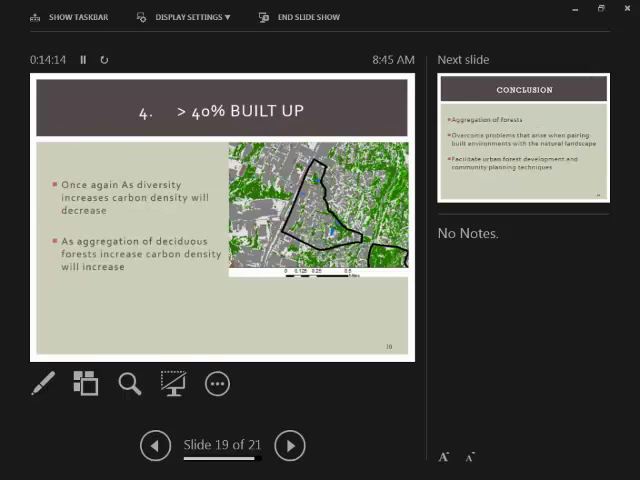And then in our fourth and final category of neighborhoods, representing the most developed neighborhoods of Charlotte, these neighborhoods were classified by mostly mixed-use residential with a lot of apartments and townhomes. And once again, within this model, we find as the diversity increases within these neighborhoods, the carbon density will likely decrease. And also similar to some of the previous models, as the aggregation of forests within the neighborhoods increases, the carbon density is likely to increase as well.